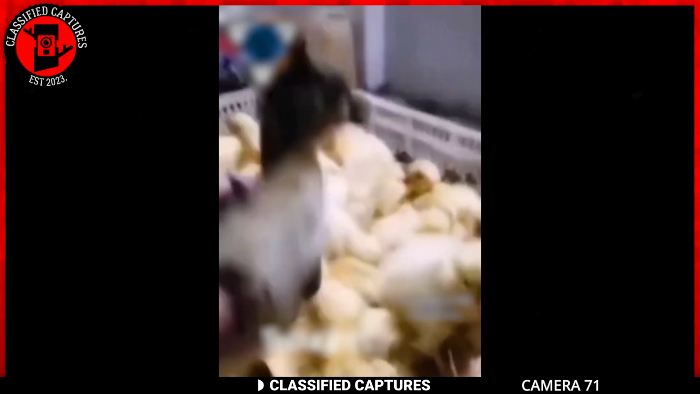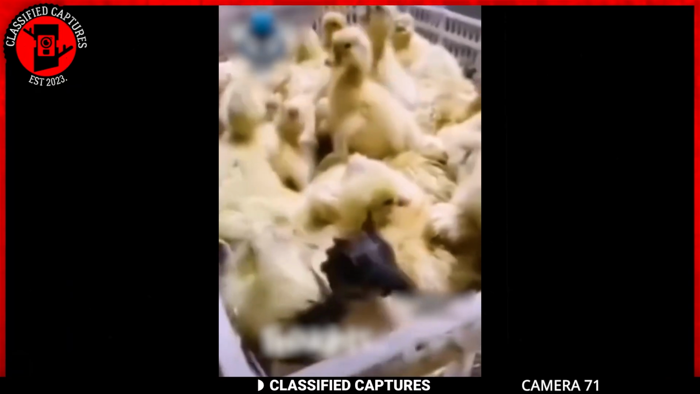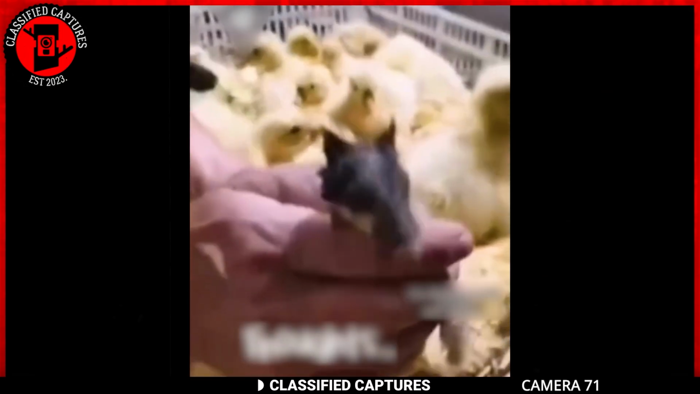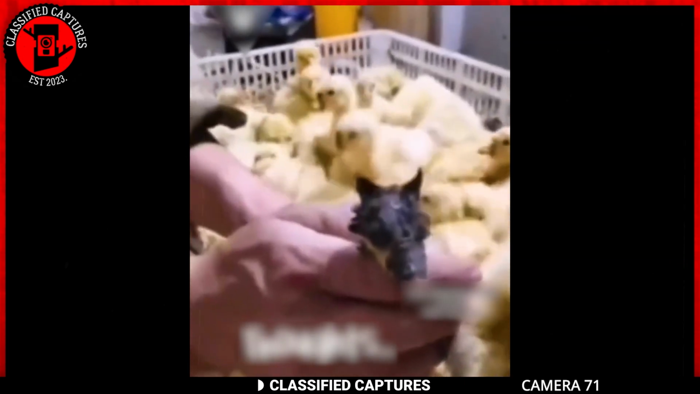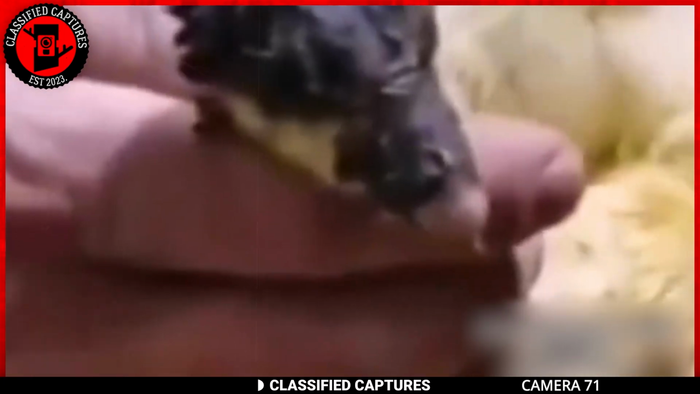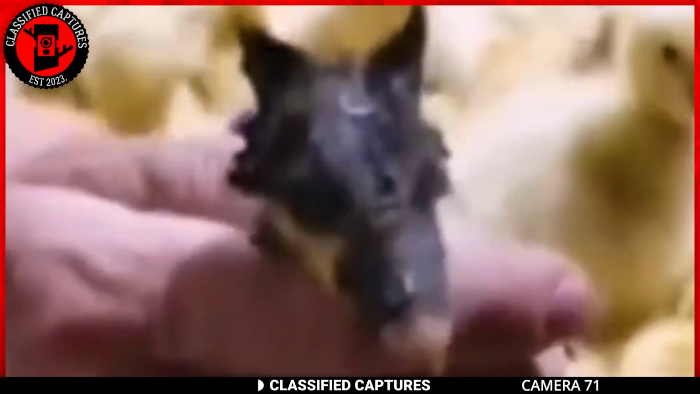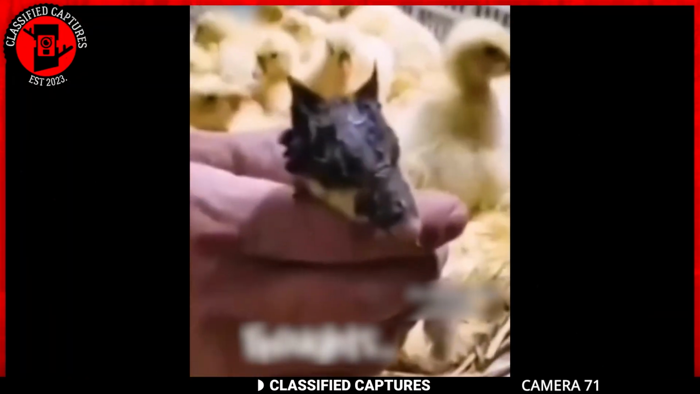Now, I'm not an expert in genetics, but as far as I know, chickens and dogs weren't exactly swapping body parts for fun. Are we witnessing some kind of secret hybrid experiment gone wrong, or is this just Mother Nature having a quirky day? I'm genuinely curious. Would you be more intrigued or terrified to come across a chicken with a dog's head on your farm?